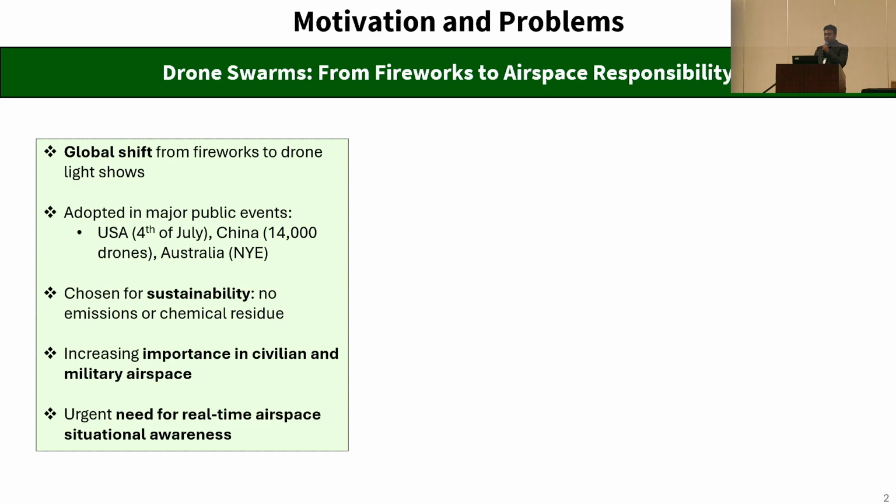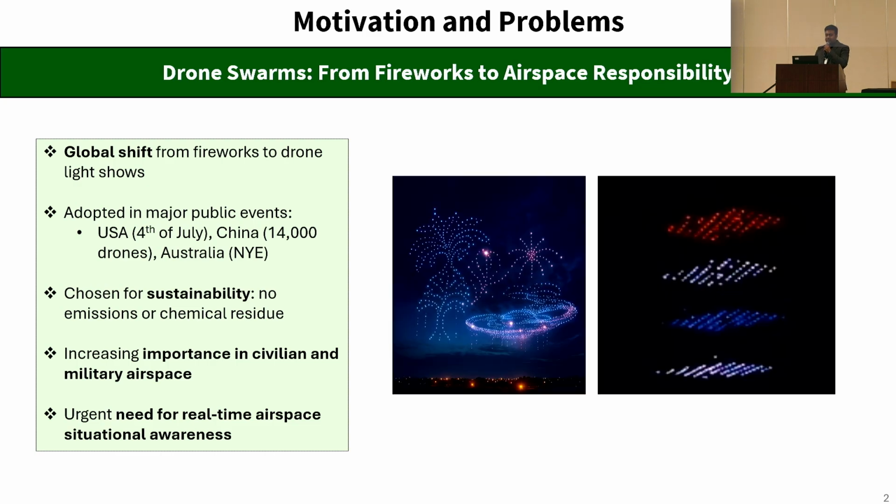Drone swarms are no longer experimental. They have gone mainstream, replacing fireworks at massive public events for their eco-friendly and safe nature. For example, the use of drone light shows using drone swarms can be seen in 4th of July celebration in USA, New Year's Eve celebration in Australia, and in China, recent festivities were celebrated with a display of 14,000 drones.